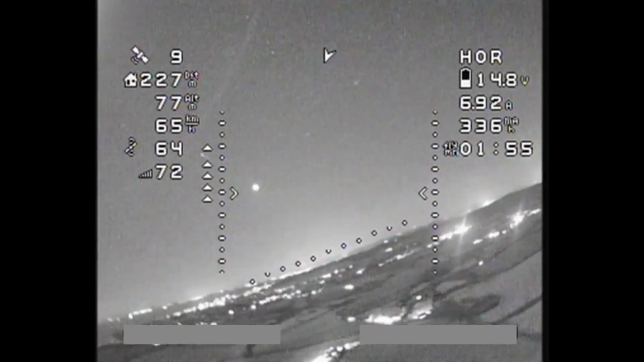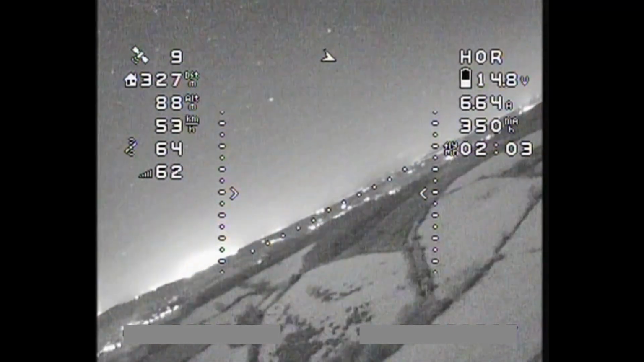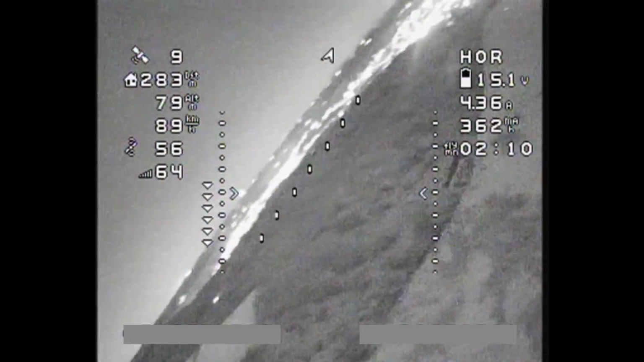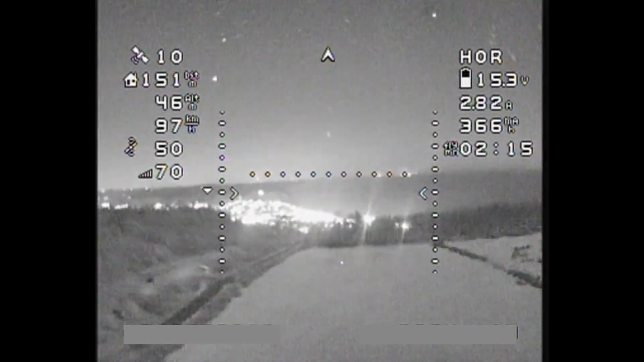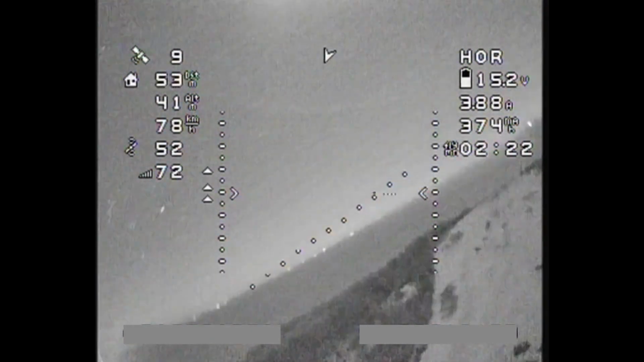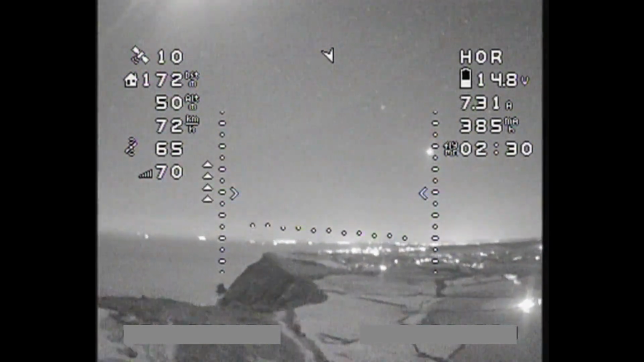Now, once the aircraft's in the sky, you can see everything really clearly on this flight. Like I said, the moon was producing a fair bit of light, but the Caddx Infra can just see everything. I can make out every detail. I can clearly see all of the fields, the boundaries between the fields, the paths, the roads, even all the little bushes. Everything is really clear and easy to see. And the stars as well. I've never done a flight with a drone where I can see the stars at the same time as flying. They just look really bright and really pronounced, and they looked incredible. It was so cool being able to see the stars.